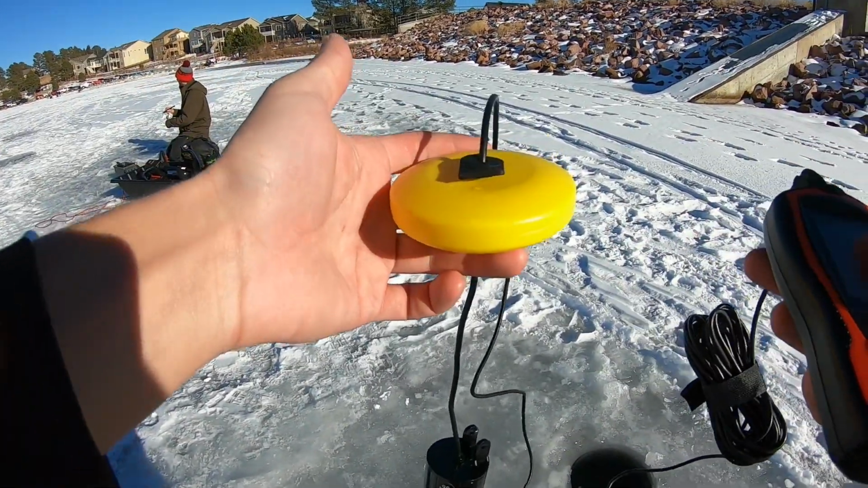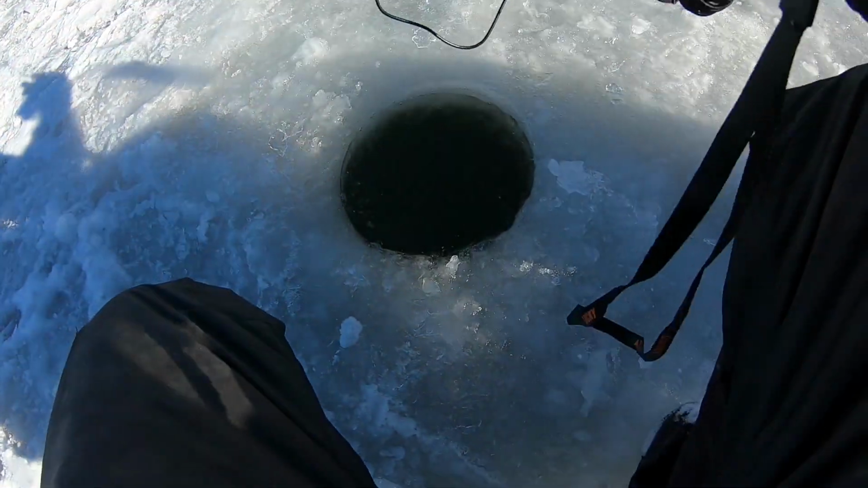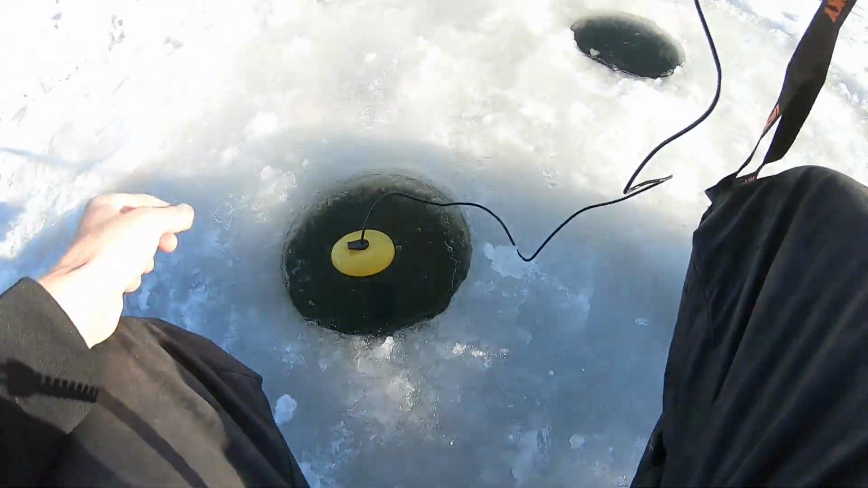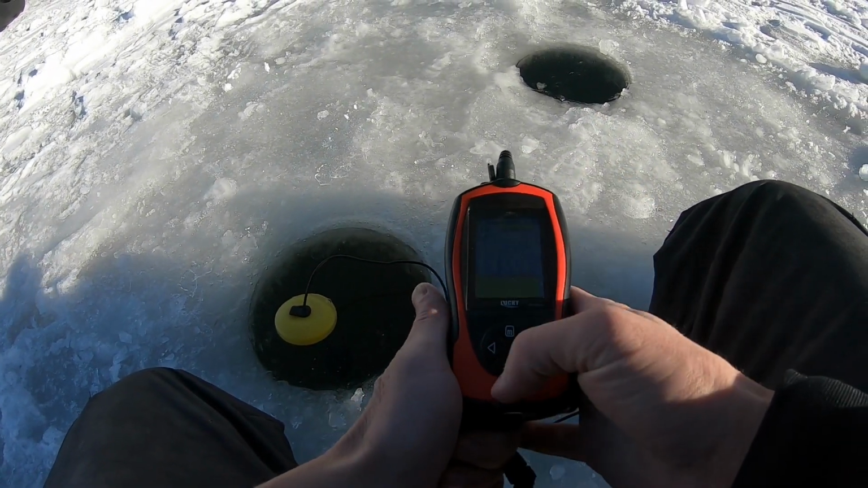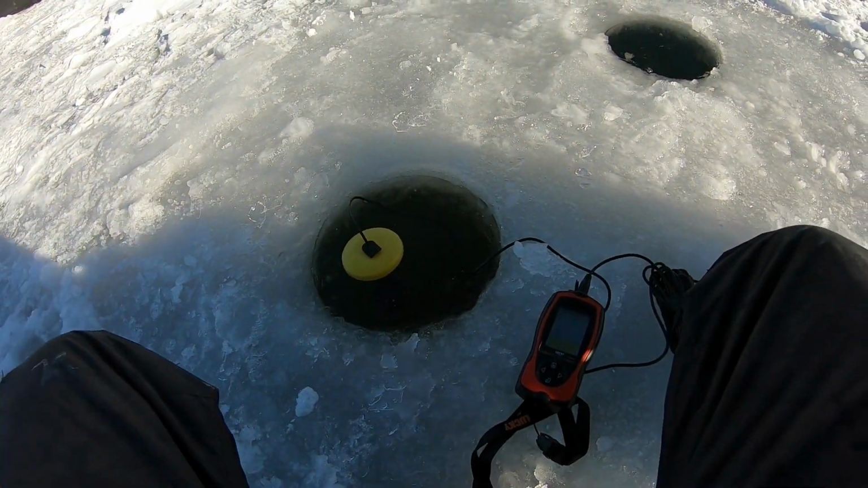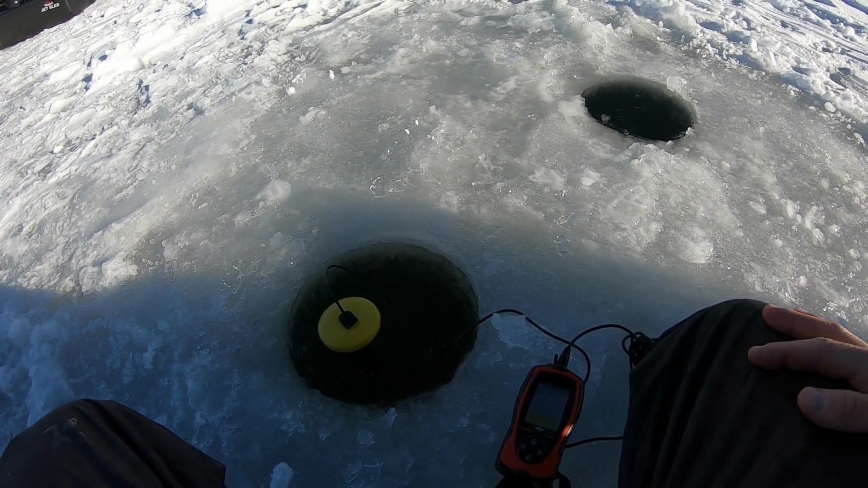Okay guys, let's see if I can get this fish finder to work again. Gonna drop this transducer back in there and we'll see how that goes. Well, it was working pretty good earlier. Now it's doing all sorts of funky stuff. Alright, I'm gonna keep messing with this transducer, guys. I'll be back with you if I happen to catch a fish.